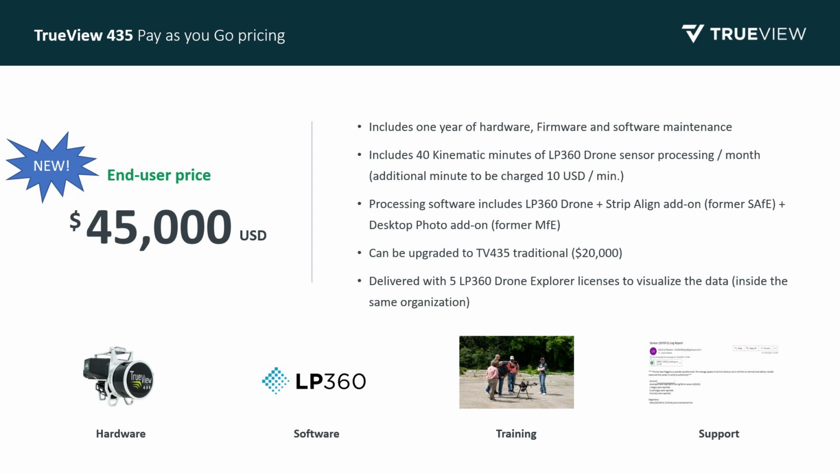Our next option is the pay-as-you-go on the 435. The reason for this option was to give users a low-cost entry point, but limited flying time. At $45,000, that's the purchase price, it gives you 40 kinematic minutes of processing time each month.